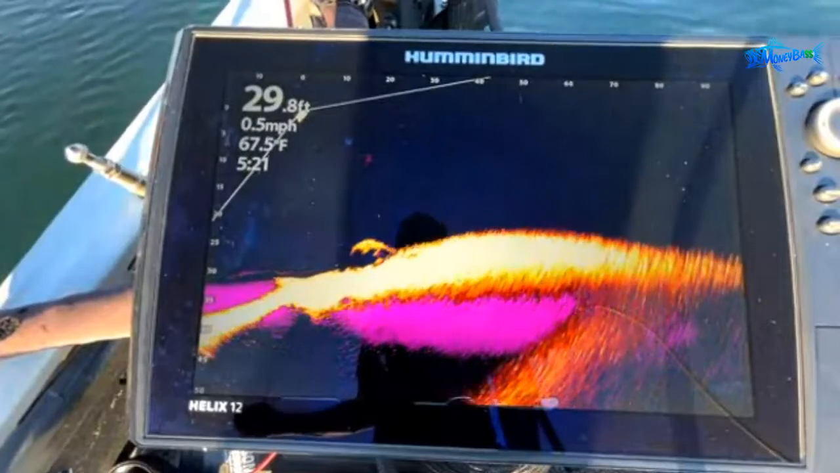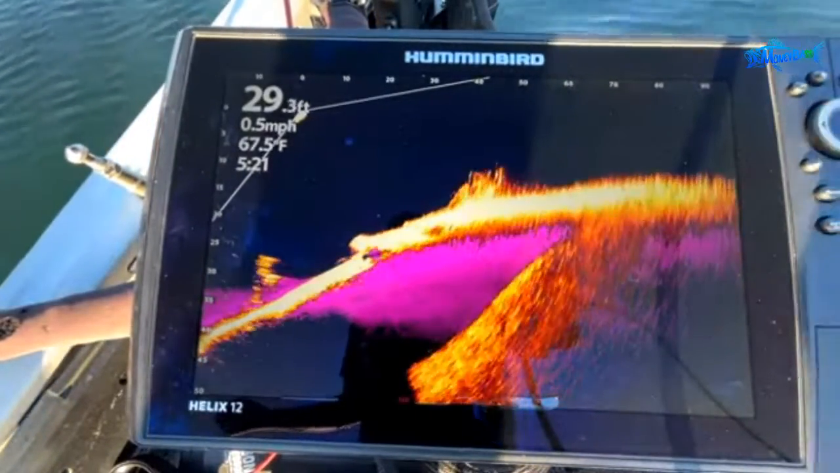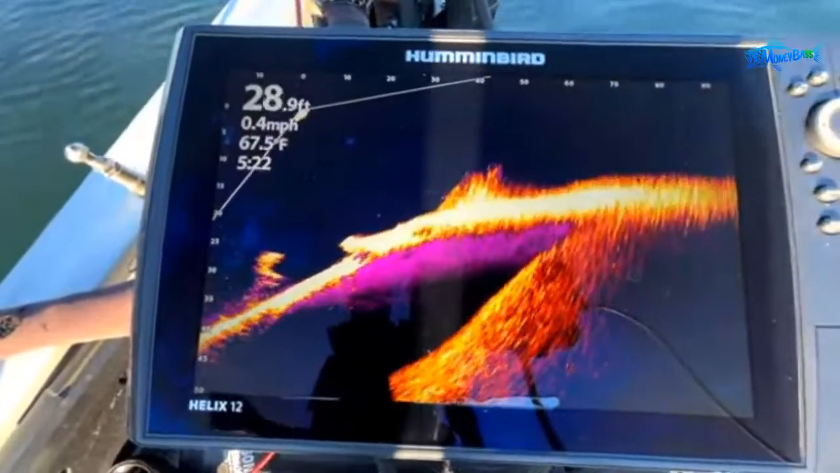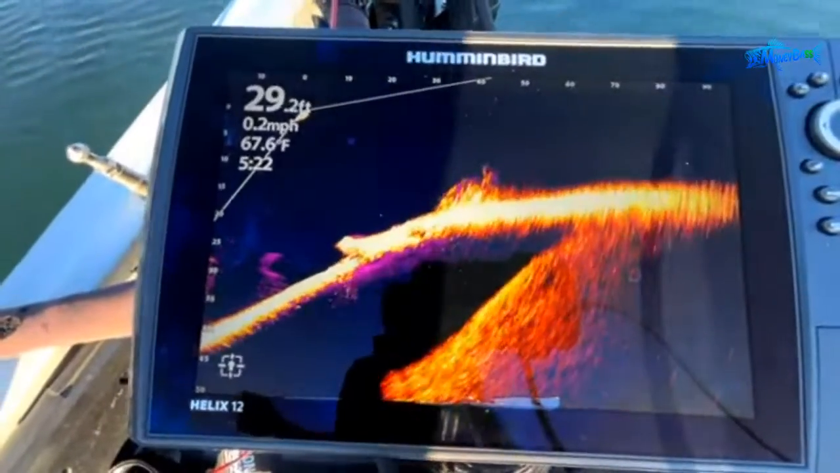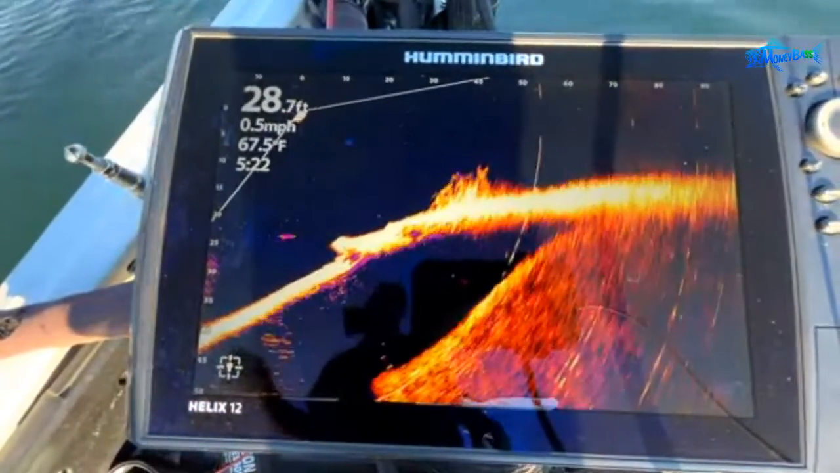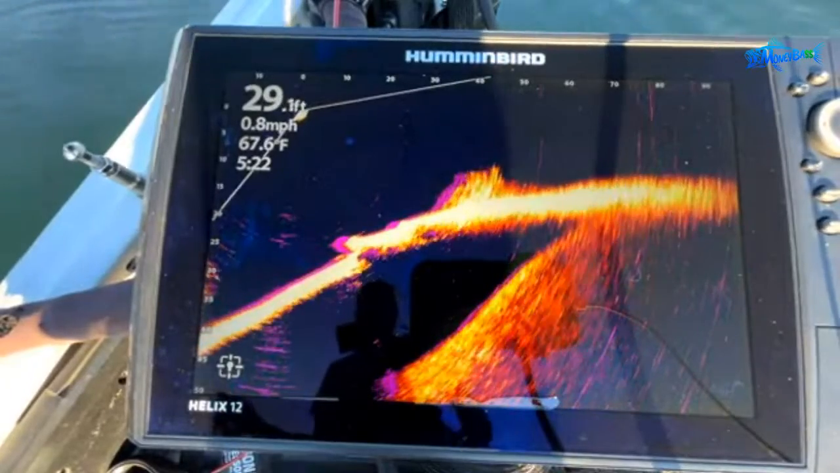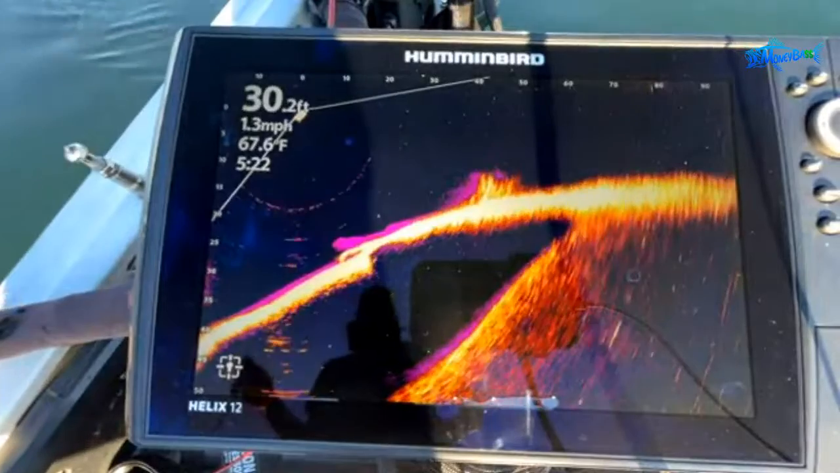But I want to find some fish that are relating to some cover. All right, there we go. Here we go, guys, sitting right there at about 40 feet. So what I'm going to do is go ahead and hit my target lock. You see this symbol right here came on the screen, so that shows that it is locked onto that spot right there. And I'm going to back off of it and set it at about 60 feet.